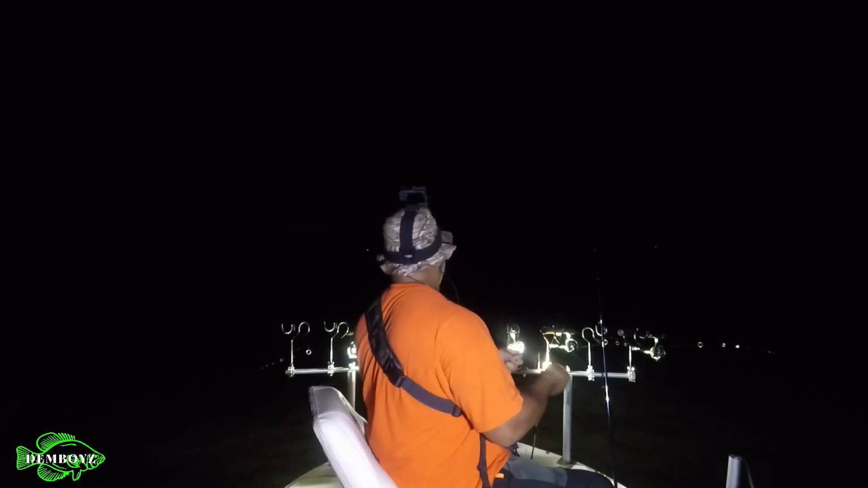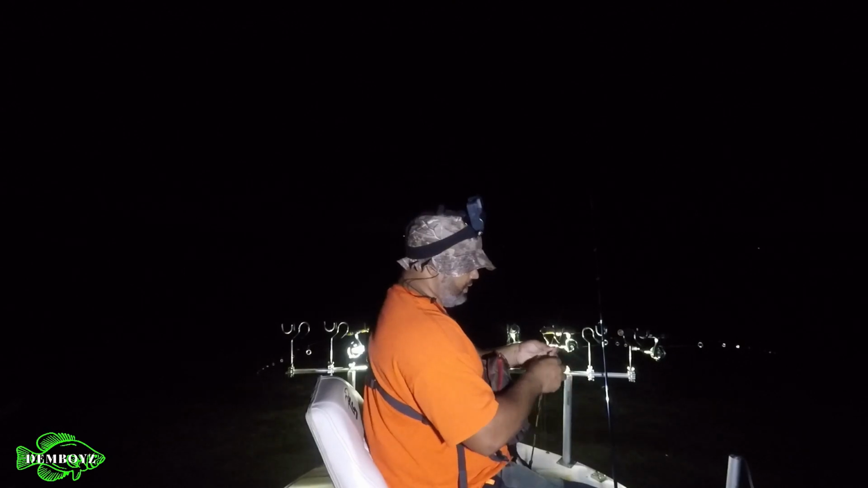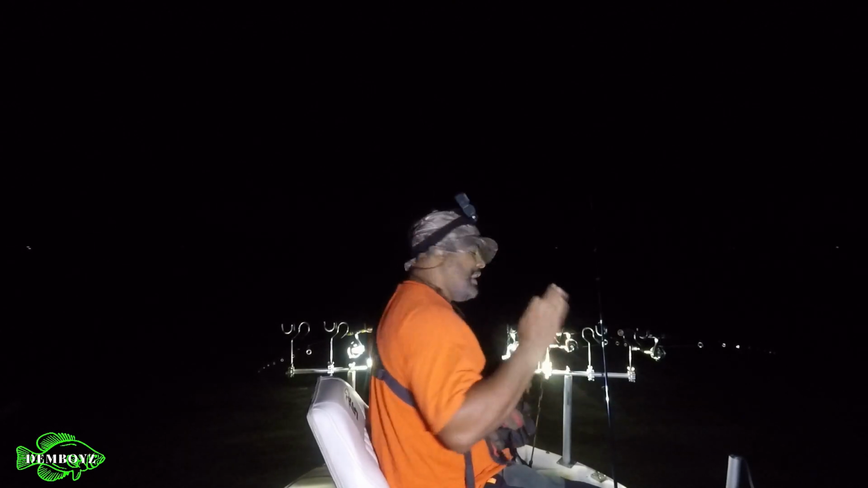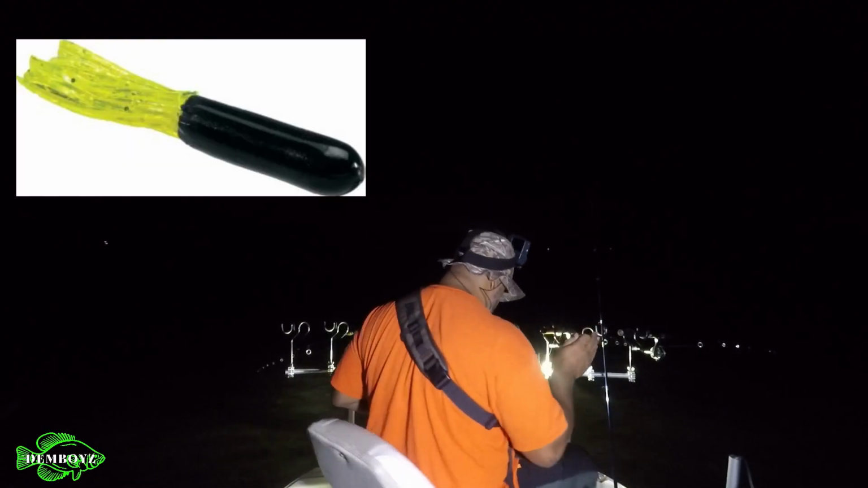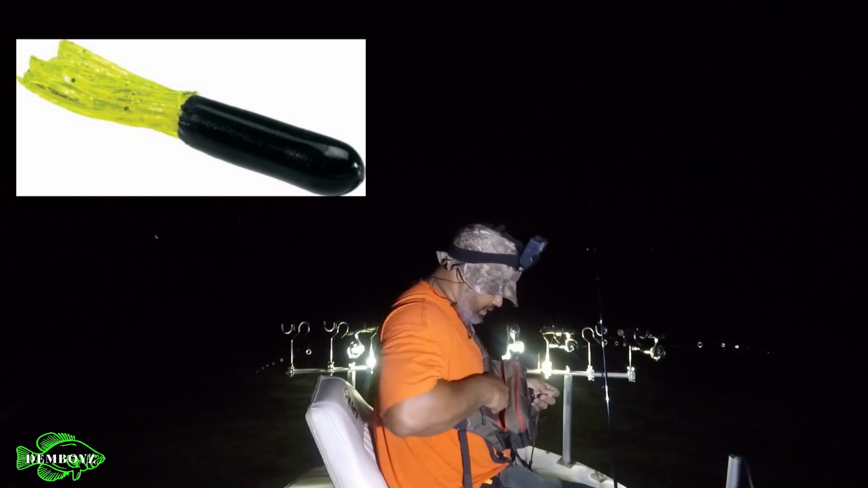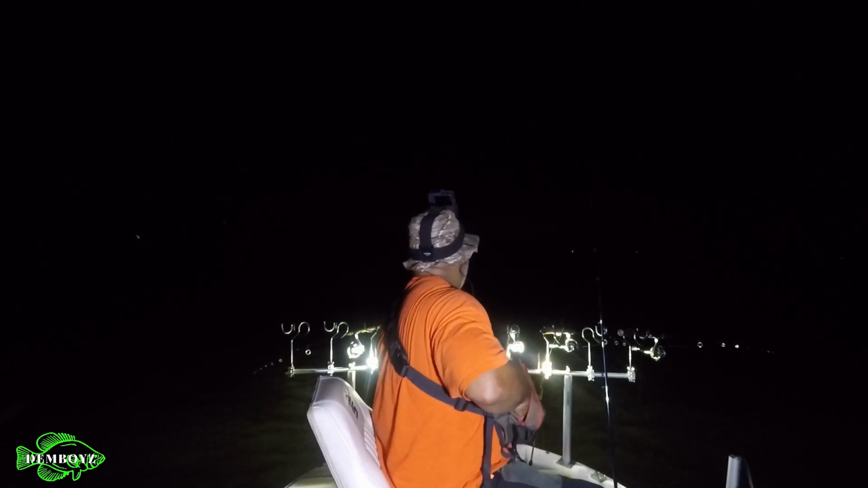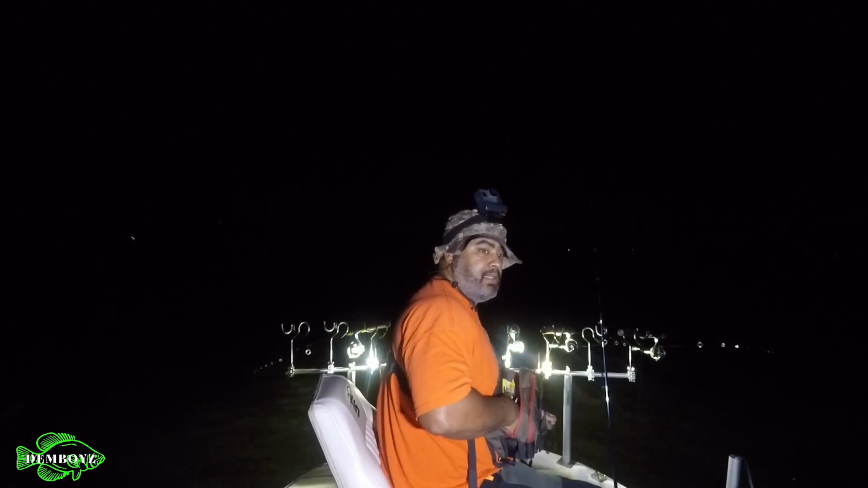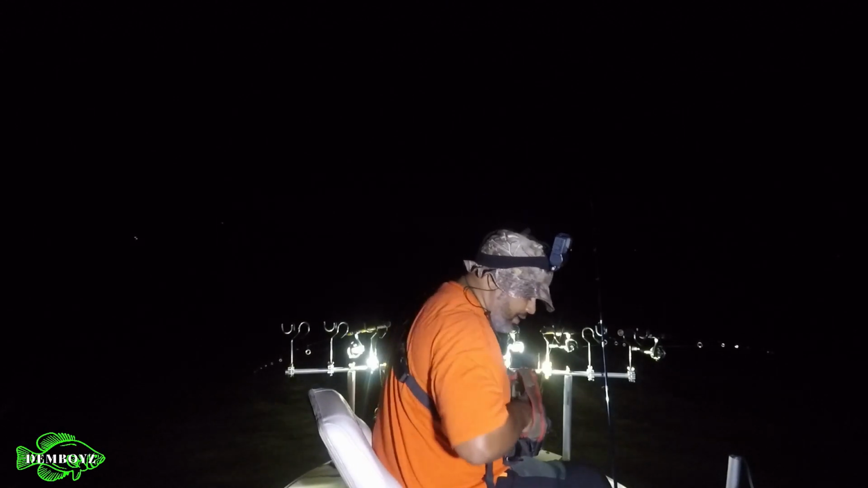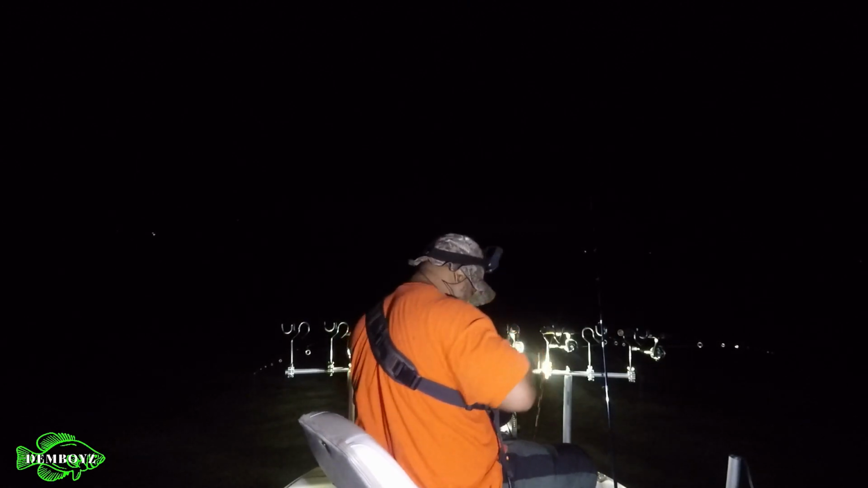The reason why I say that is I've noticed while trolling that a black and chartreuse jig gets a lot of bites, no matter what color the jig head is. That's my go-to color, black and chartreuse. Yeah, it's a go-to. So that's a secret if y'all never heard that before.